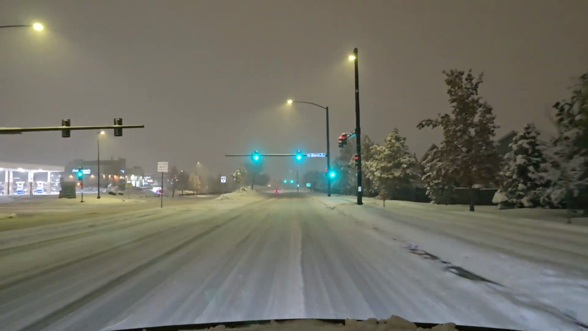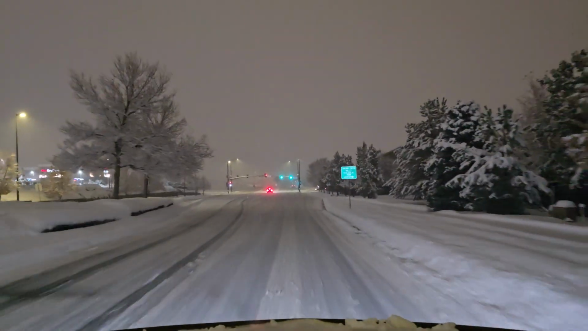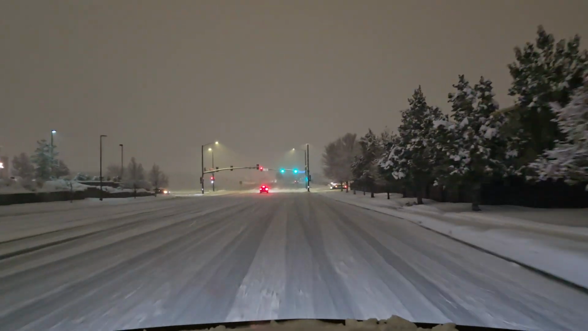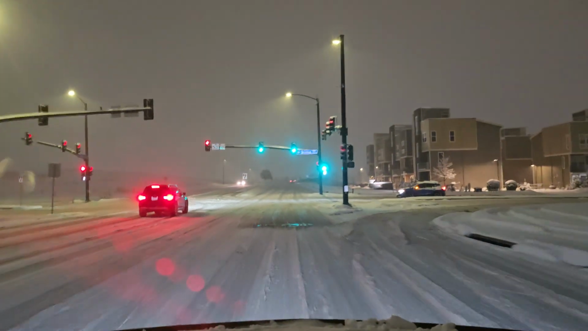I'm going to turn this down again, just because it's pretty clear, and I'm almost to my destination. Once we pass this light, I'm going to go ahead and turn the camera off, just because I don't need you guys knowing where I'm going.